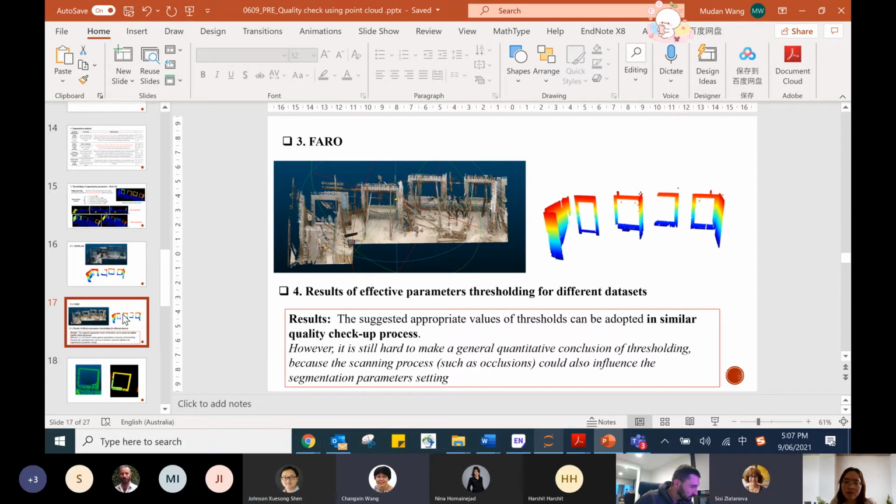I think that's our purpose, because we look at how to develop a practical approach to solve this problem. So how to find these parameters in practice is one of her tasks.